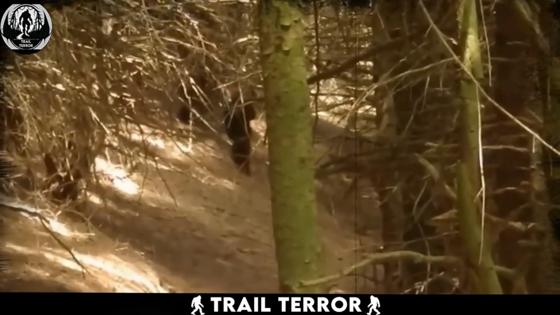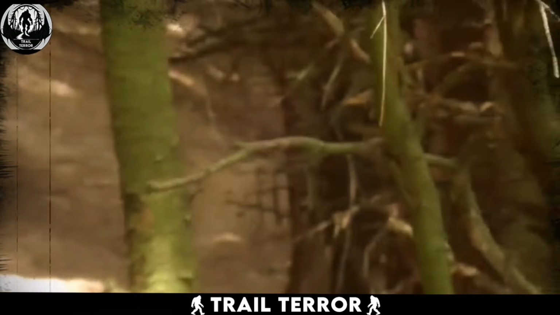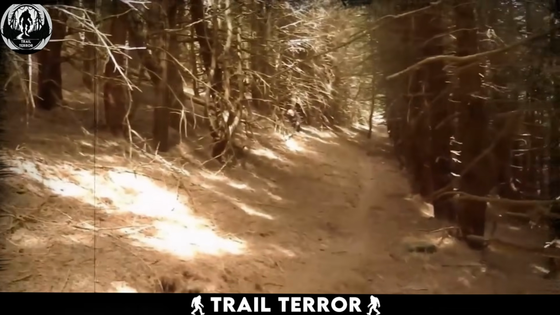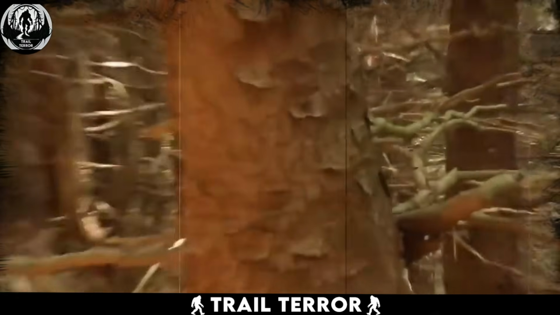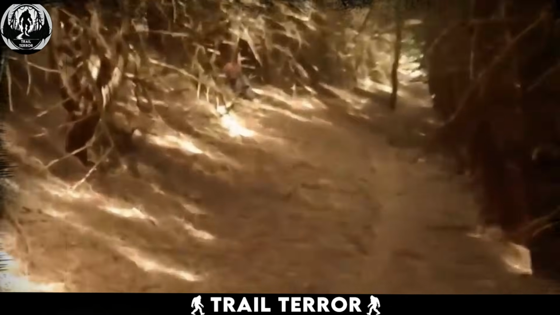As the man continues to film, he momentarily loses sight of the creature among the trees, but persists and manages to recapture its image. This peculiar detail leads to speculation about the creature's identity. The calm demeanor of the creature, especially in the presence of a human, is intriguing.